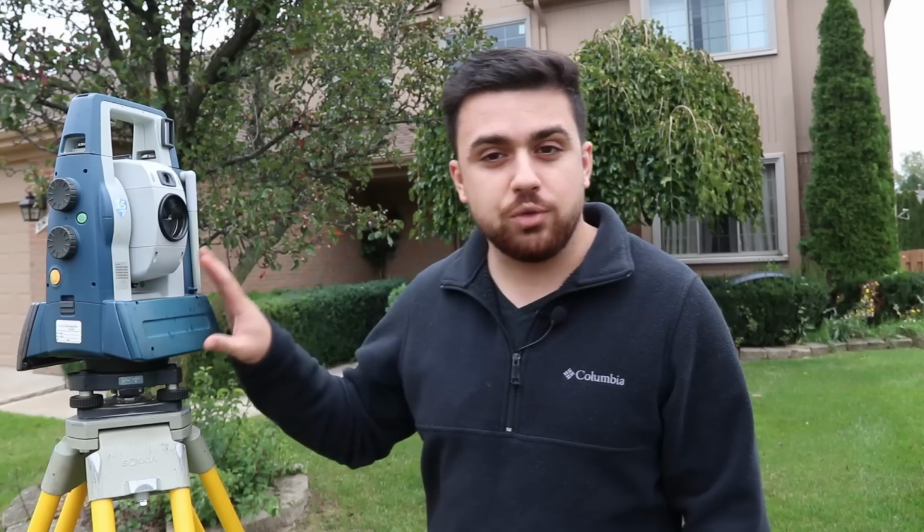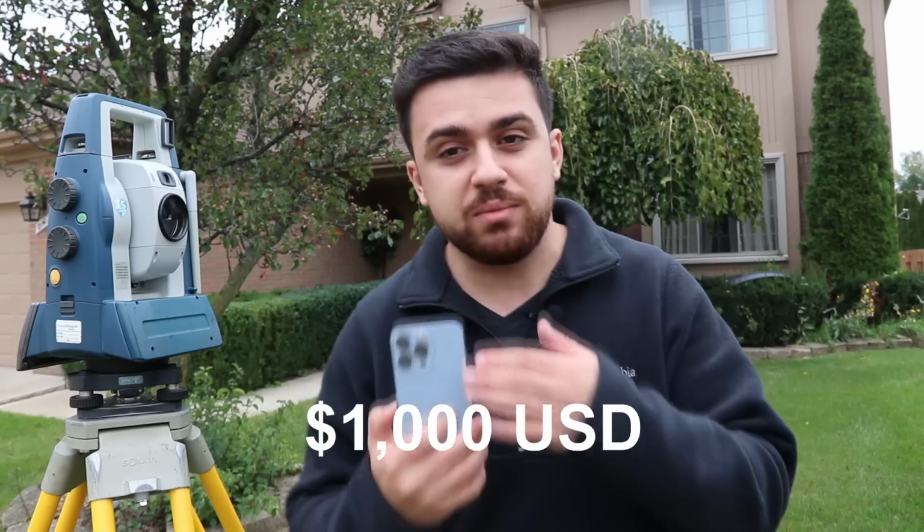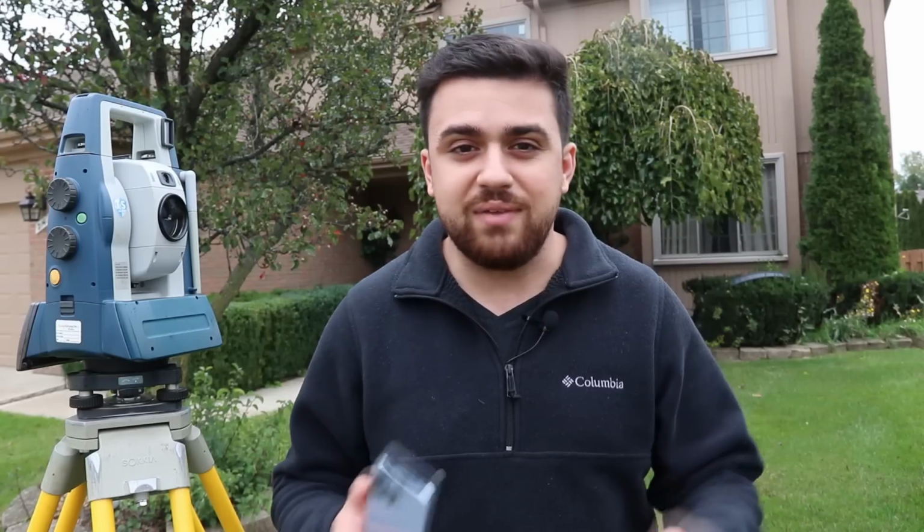By taking several measurements of features using a total station and then extracting those locations from the data set we get from the LiDAR sensor, we can calculate the relative accuracy of the iPhone 13 Pro's LiDAR sensor.